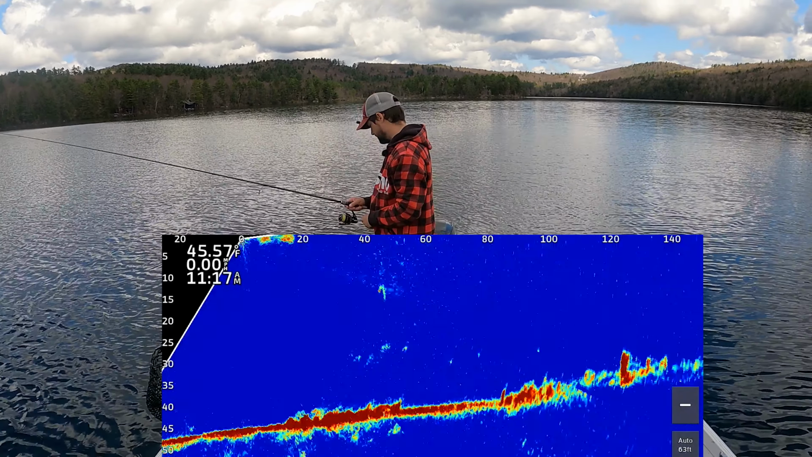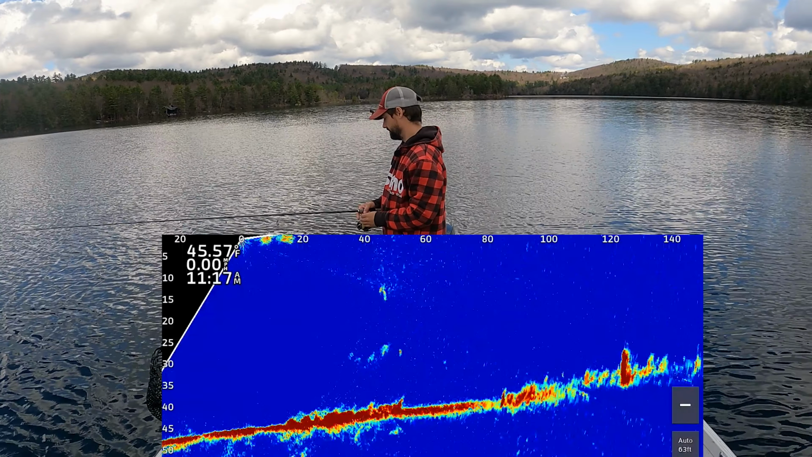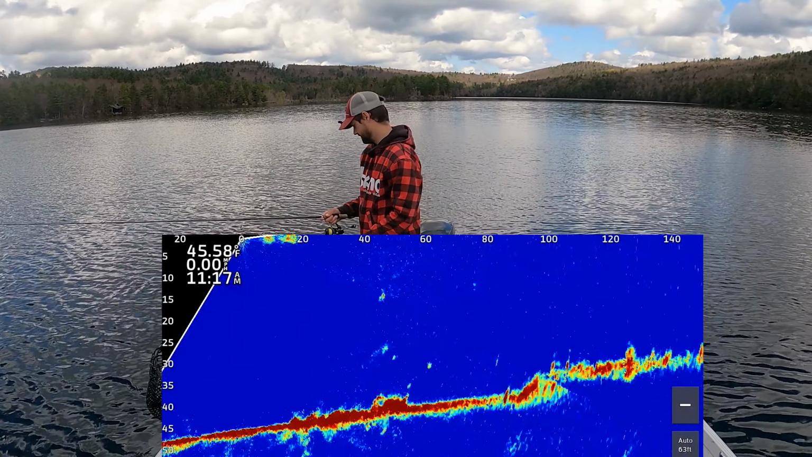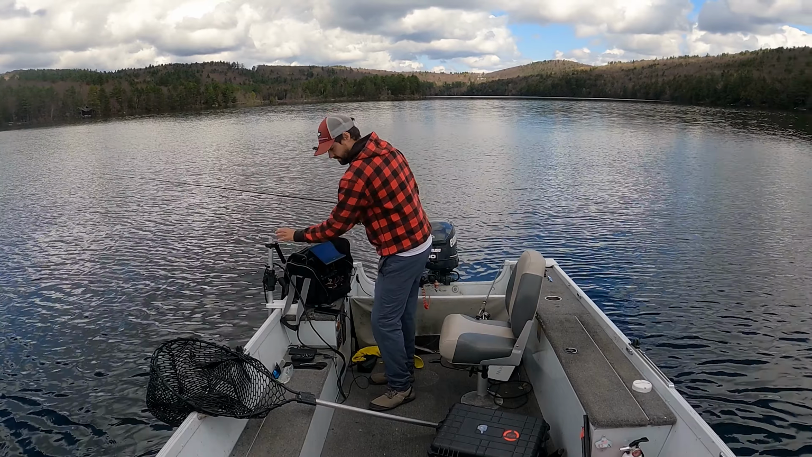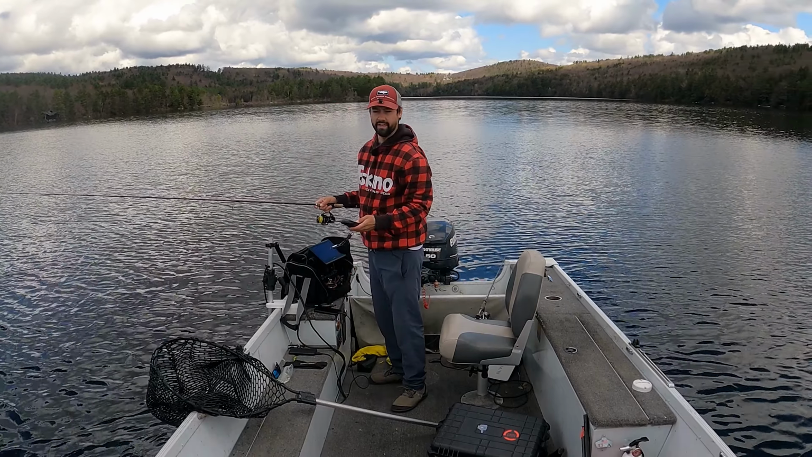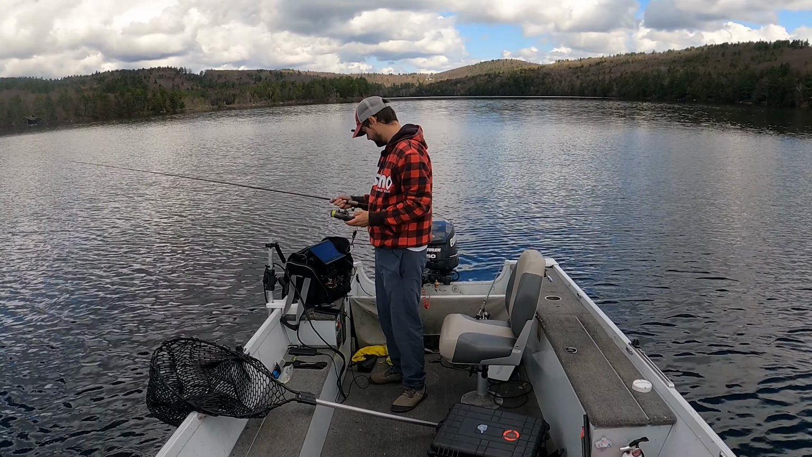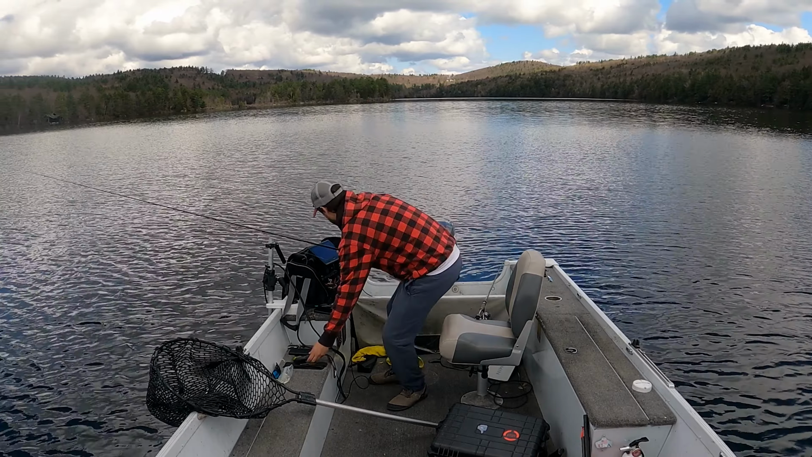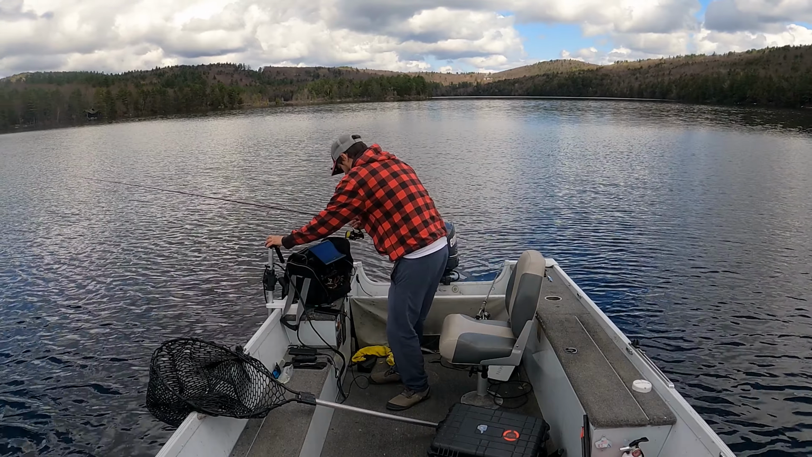It was doing poorly for a long time, and it seems to have come back in full force. Yeah, these really aren't eater-sized fish, but this lake might actually have a different size limit on it.